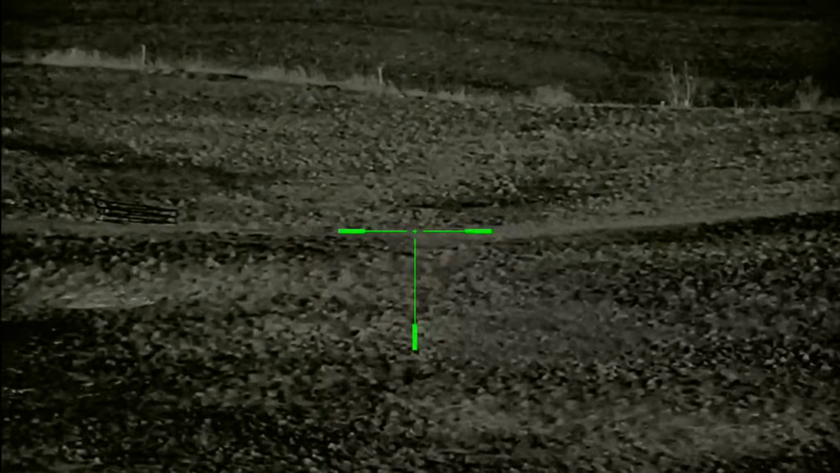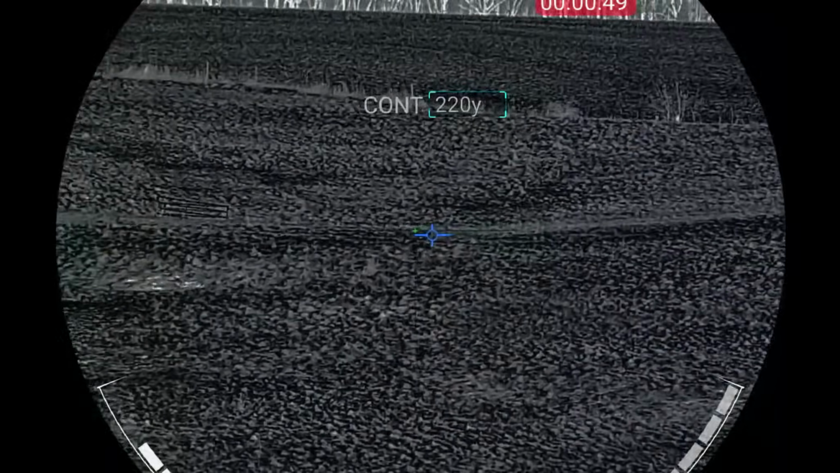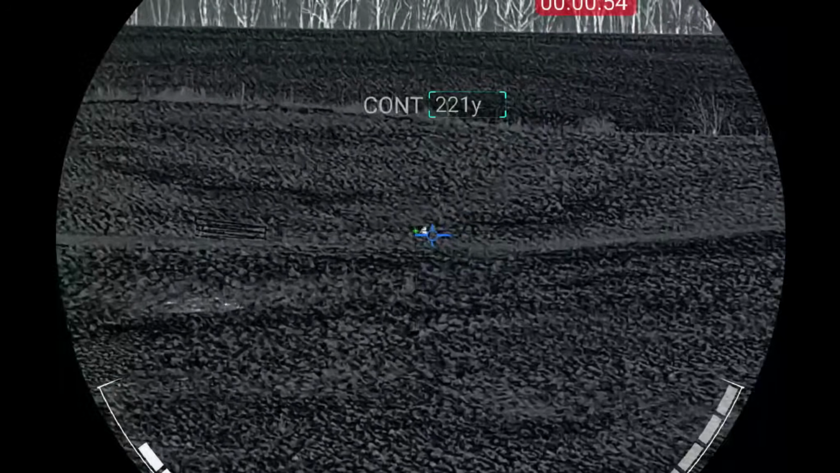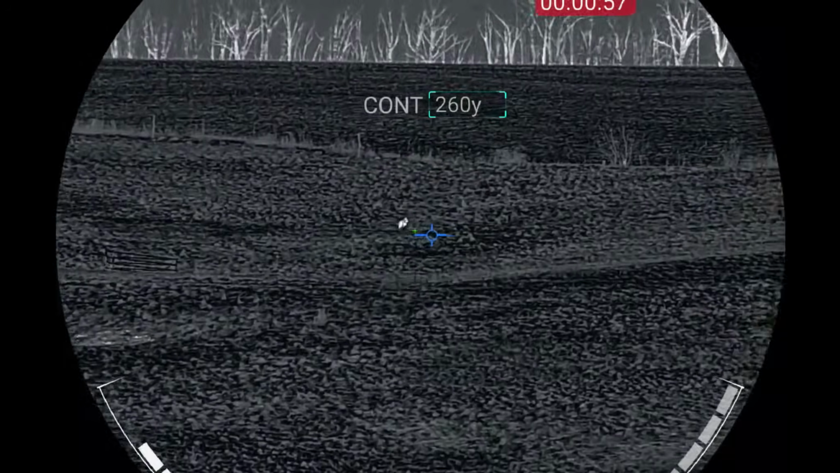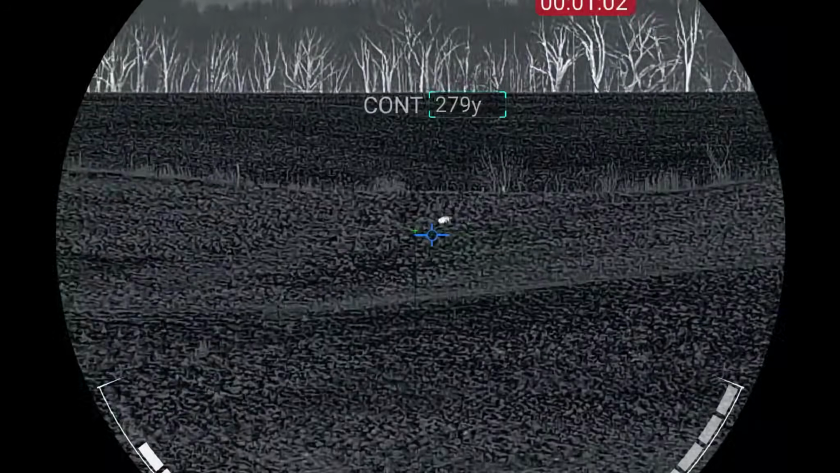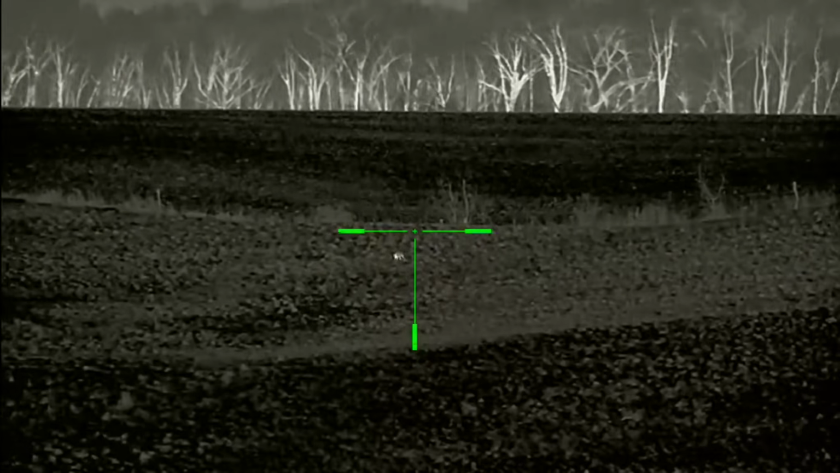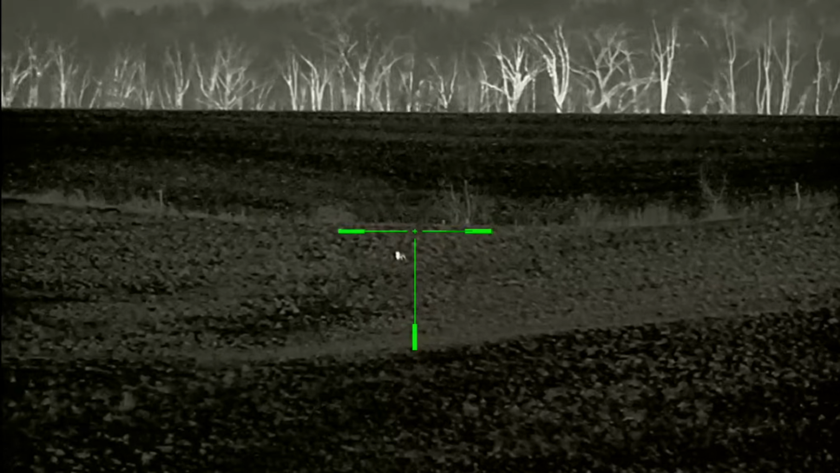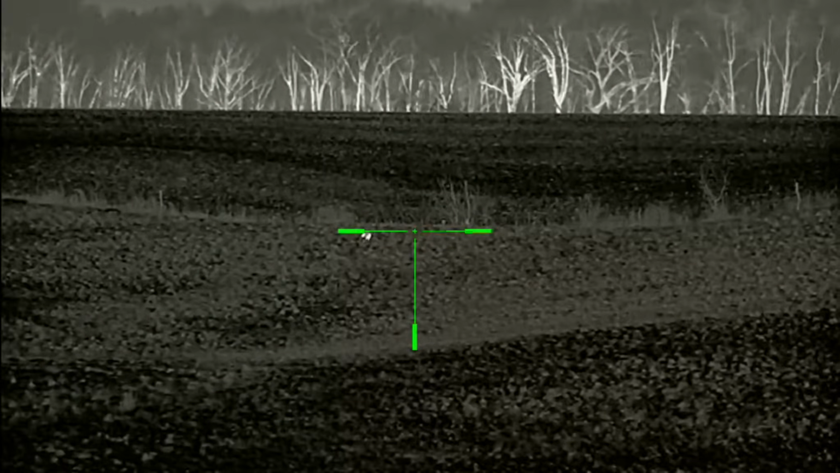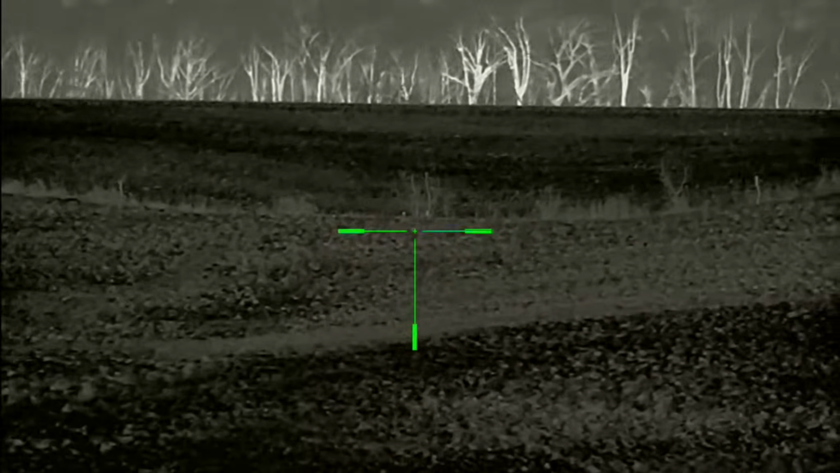Where'd he go? He's flopping. Oh, I see him. He's trying to run off. He just toted that. He's still moving, Jake. Yeah, I'm telling you. He is one.